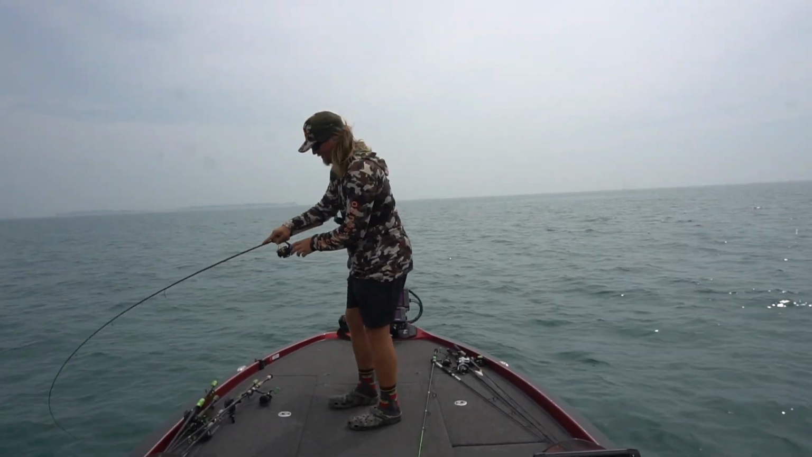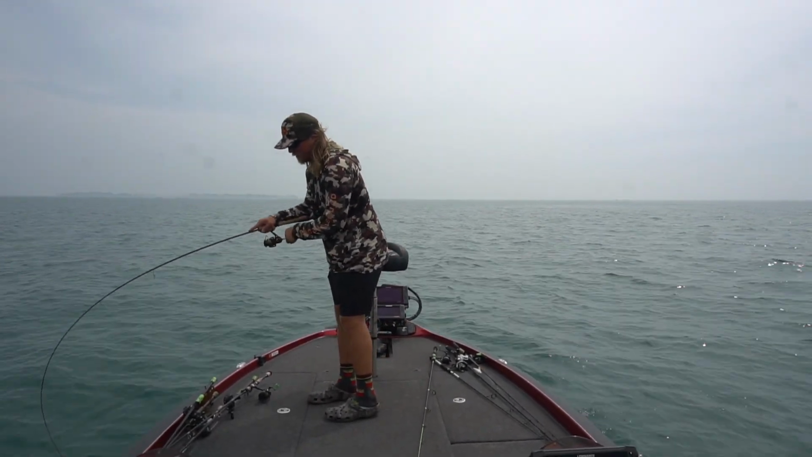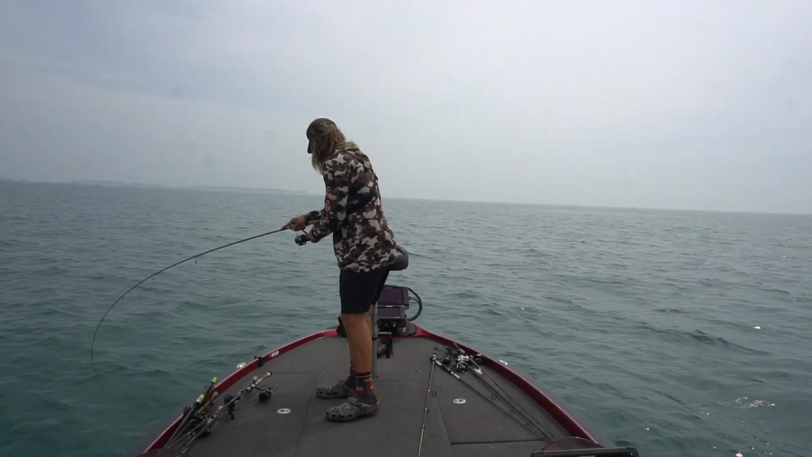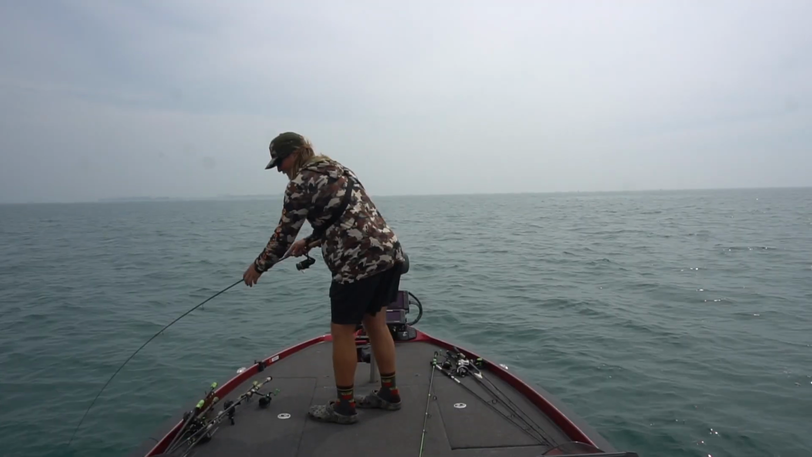Fish on. First smallmouth of the day, guys. I'm just getting out here. I'm throwing the Guggen Baits drag and drop right now, working in 15 to 20 foot of water. And first fish of the day.